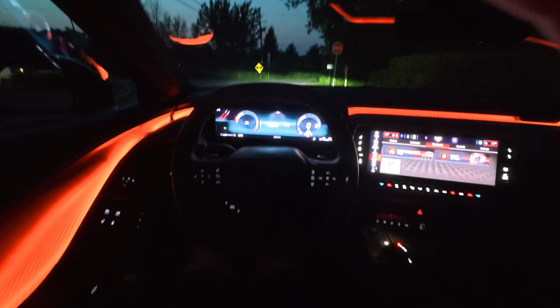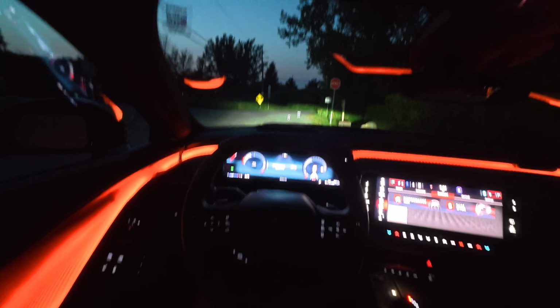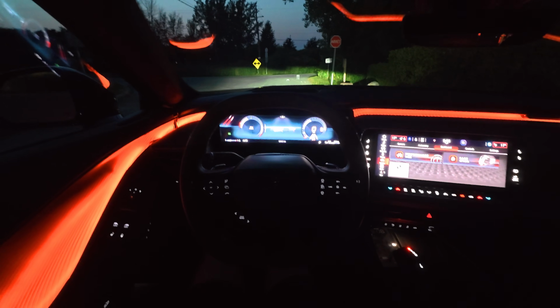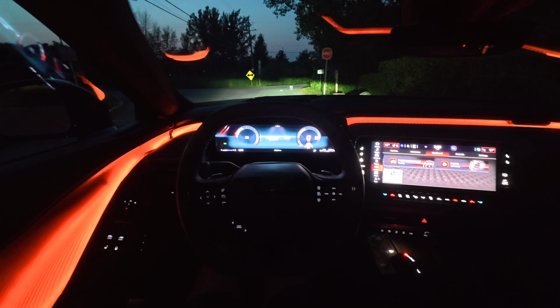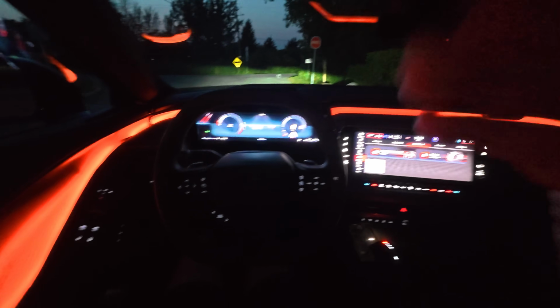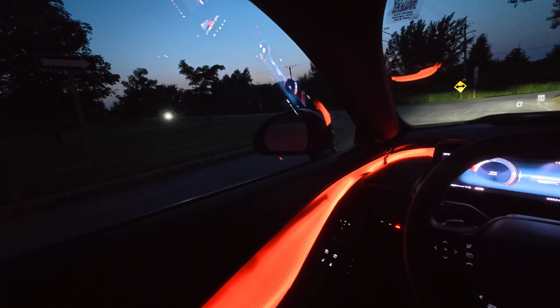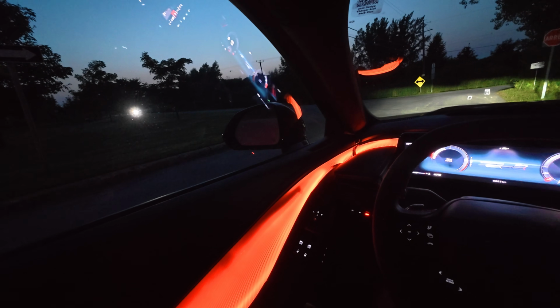And let me just put this in what I call the driving position. That should be all right, like this. Should be fine, I think. I can't really see too well, so hopefully you can see well enough. We may or may not do a launch control. It's going to depend on how many people and how much traffic is actually around me when we do this.